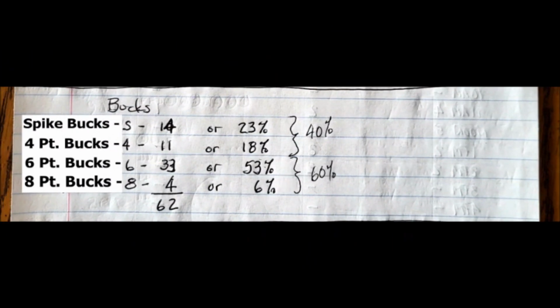And number 4, the buck breakdown. Of the 62 bucks on the trail cam, 14 were spikes, or 23% of all the bucks. 11 were 4-pointers, or 18% of the bucks. 33 of them were 6-pointers, or 53% of all the bucks.